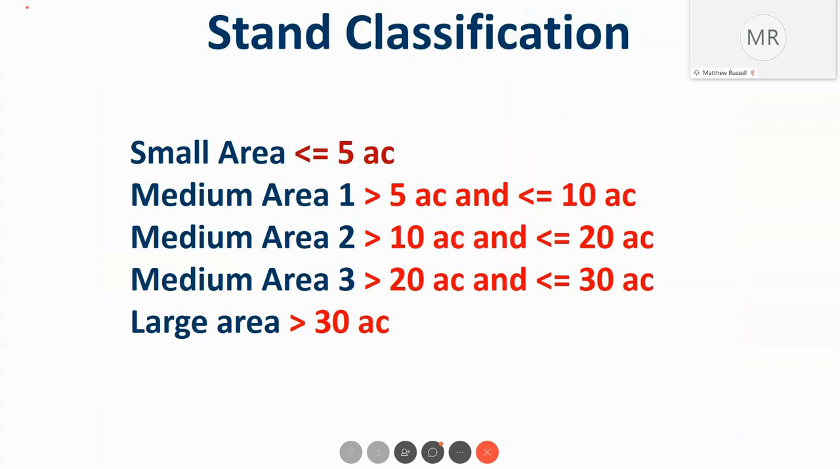So we also identify each stand based on the area. Anything less than 5 acres, we've classified as small, and then we grow them and classify them as they get larger. So we have 3 mediums that are important and large.